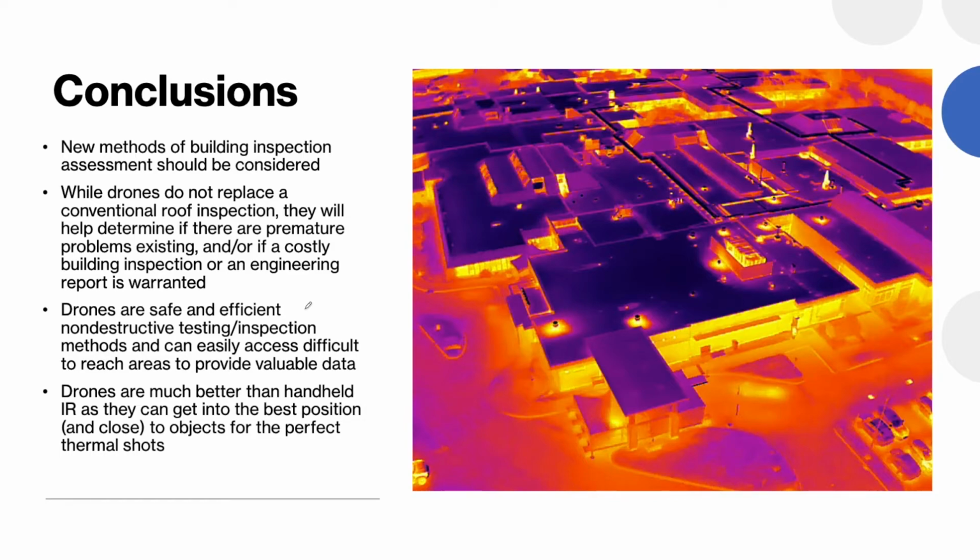So in conclusion, these new methods of building inspections should definitely be considered by stratas, by building managers, by those who are involved with roof inspection or building inspection. And I would argue that they do not replace a conventional roof inspection by any means. They will certainly help determine if there are premature problems existing in the envelope of the building, and or if a costly building inspection or an engineering report is warranted.